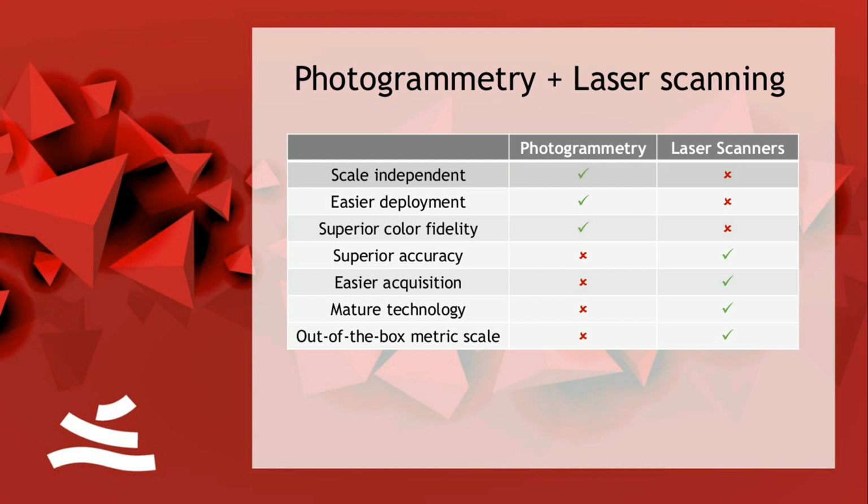Both are very valid technologies, and each technology has its strengths. Basically, photogrammetry is scale independent. With the same technology, I can go from the very small to the very big. It's an easier deployment. I just need a camera. I don't need a special permit to bring my camera usually. And obviously, I have superior fidelity because we're talking about photographs.